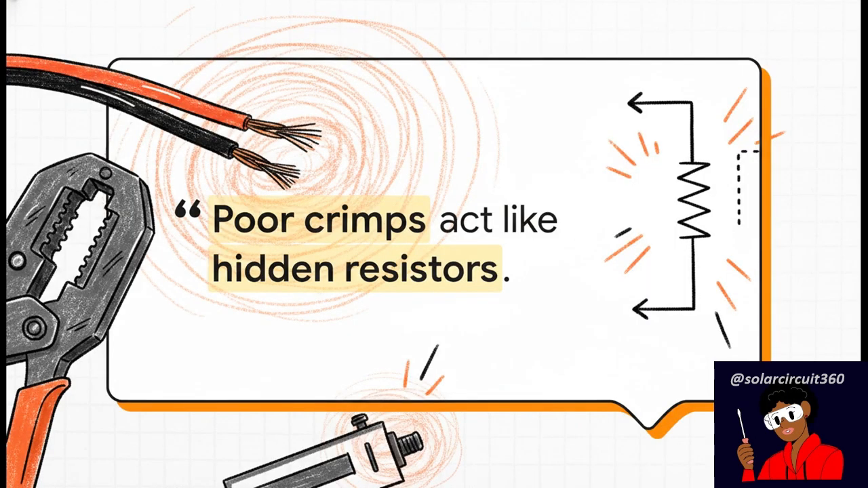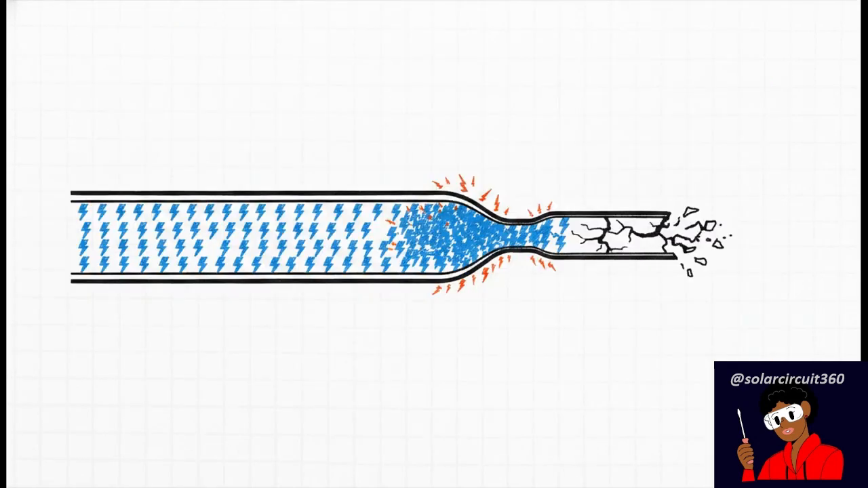And this is so important. Using a cheap tool or just having a bad crimping technique doesn't just make for a weak mechanical connection, it literally creates a point of high electrical resistance that is completely invisible to the naked eye, just sitting there silently, waiting to generate incredible heat under load. Think of your terminals and lugs as superhighways for electricity. A poor connection creates a massive traffic jam, a bottleneck. All that electrical energy gets backed up, and it has to go somewhere, so it turns into heat. That bottleneck becomes a heater, and eventually that heater becomes the point where the entire system fails.